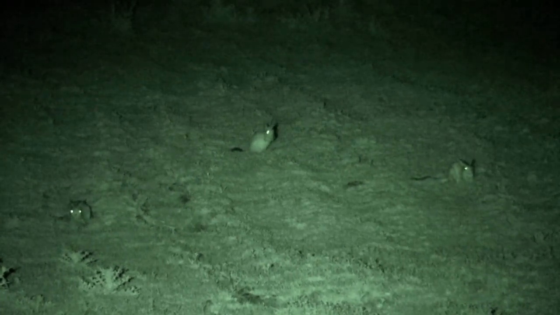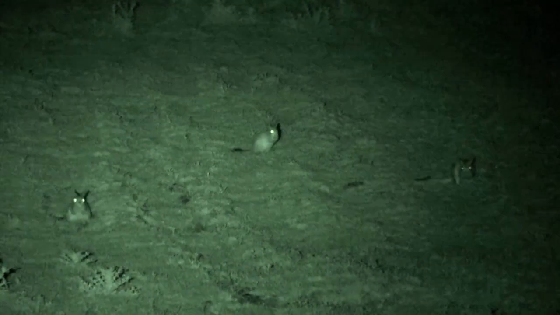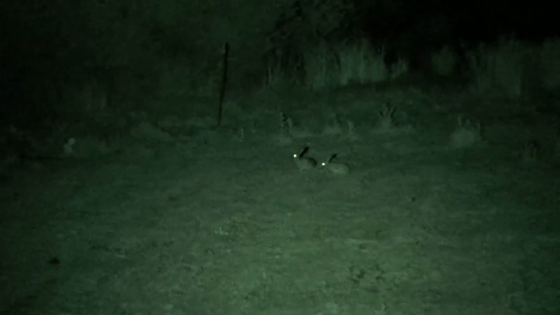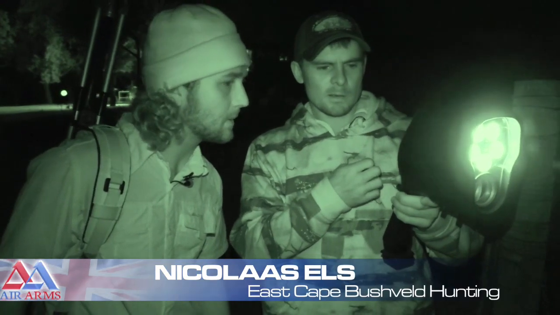them without them seeing or hearing us, which is going to be very difficult because we have a full moon and these things have extremely sensitive eyes. But if we can get within 50 meters, then it should be pretty easy to set up. We've got the wind in our backs.